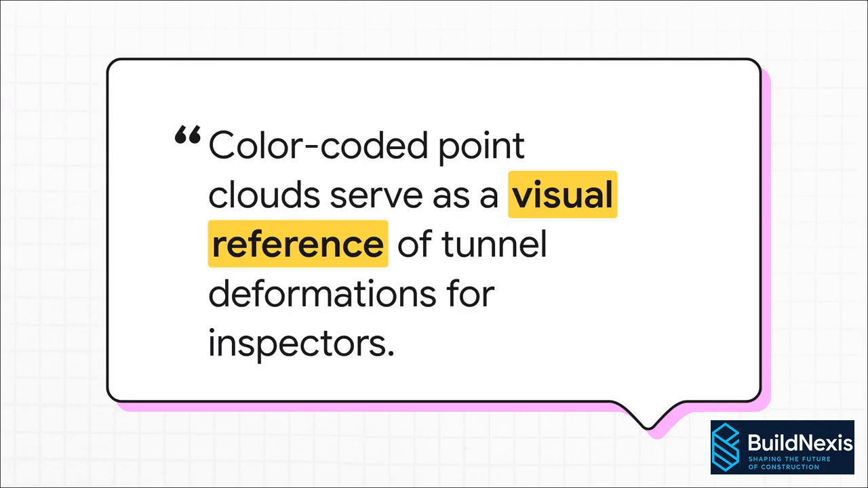And the best part? The final result for the engineers isn't some complicated spreadsheet full of numbers. It's a simple, color-coded 3D map. It's basically a heat map. They can just look at it, and green means everything's fine, while yellow, orange, and red instantly point them to exactly where the tunnel is deforming and under the most stress.